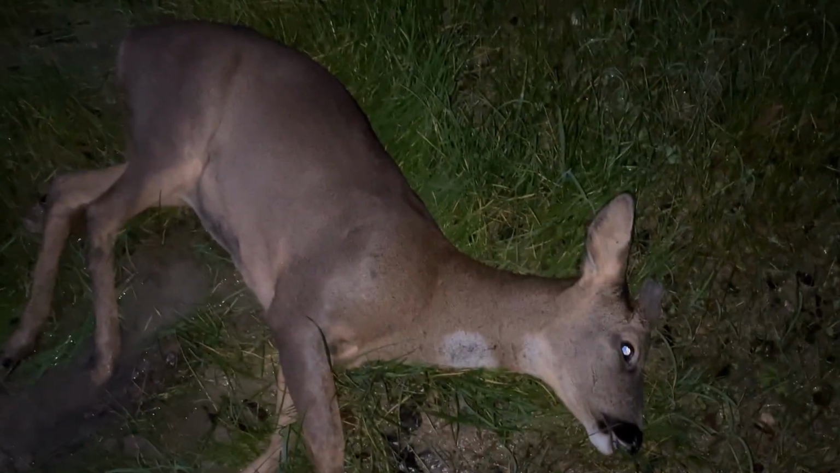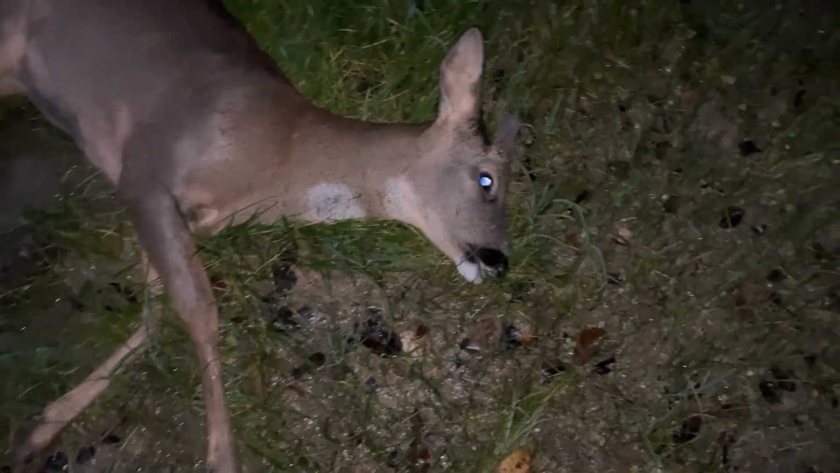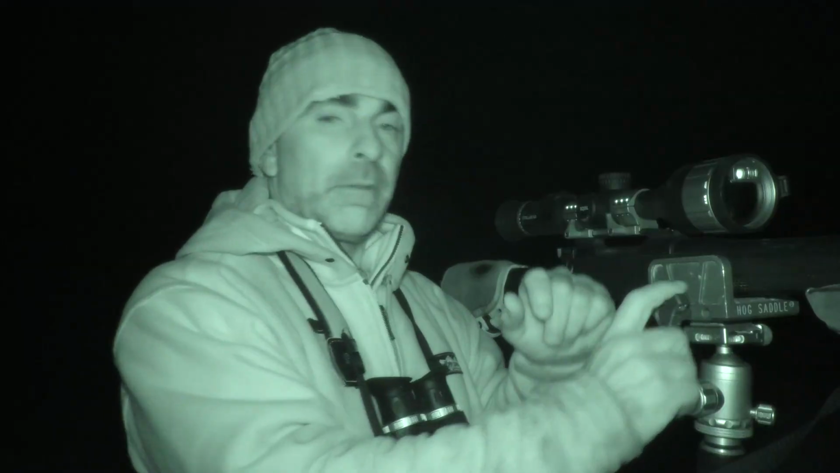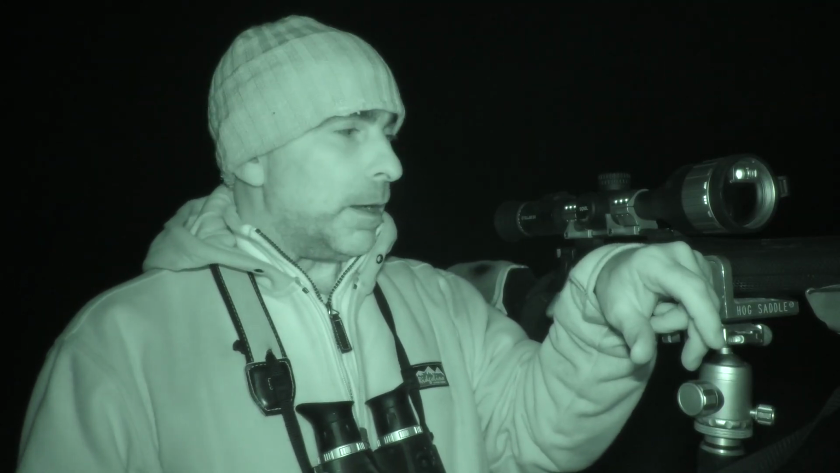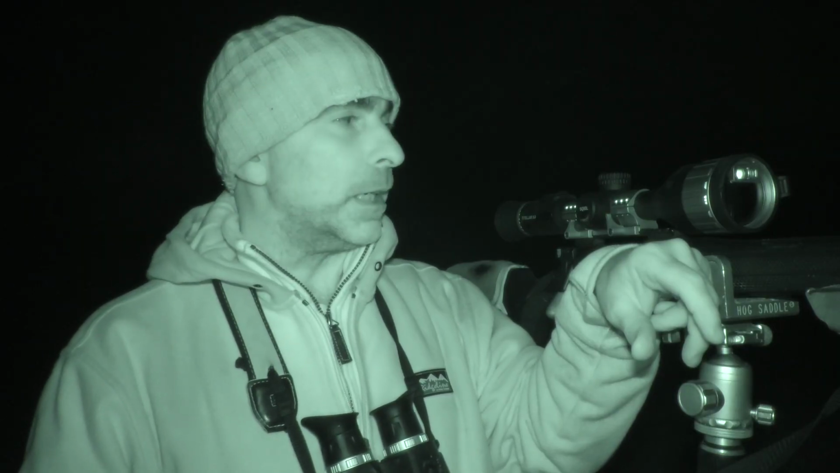There we go. Nice little roebuck. A youngster, I should think. They don't look particularly old. Perfect. Well, that was a good early result, that nice roebuck there. It's about 130 yards, and yeah, nice dodgy shot for this setup. That's back in the truck now, cleaned out, ready to go home.